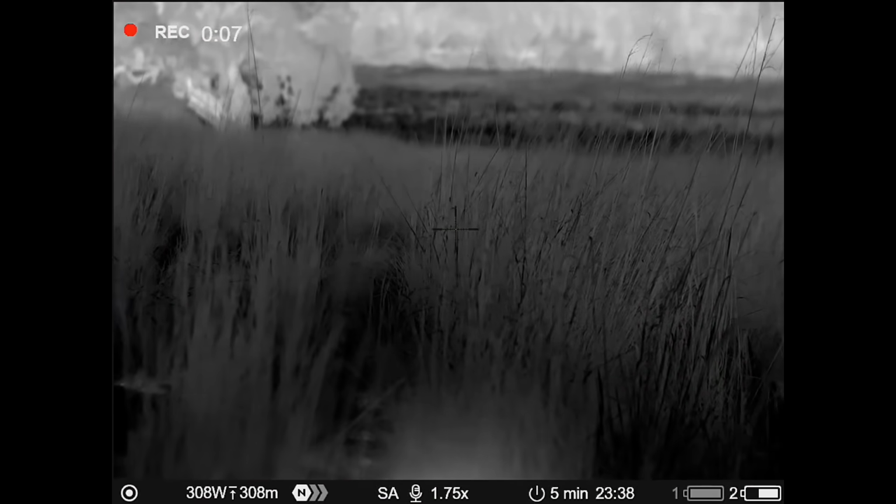We've gone to red mode. I get the distinct impression that this pig didn't like that at all. I've hit it just under the ear. There's a hell of a lot of claret that's come out of it.